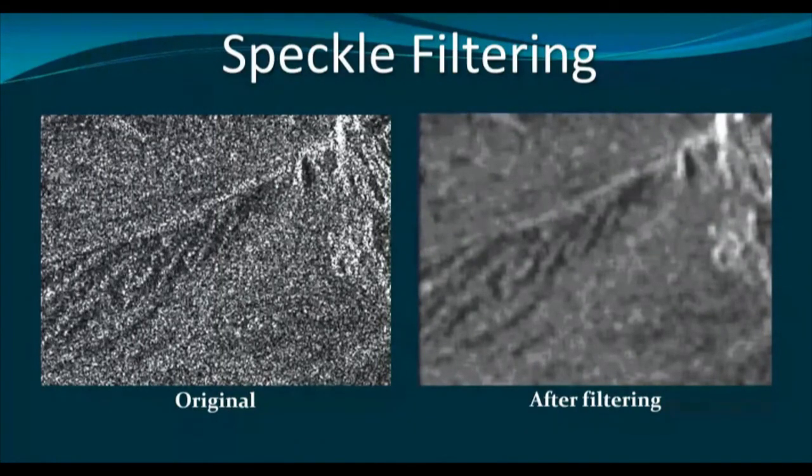And since we reduce the differences in pixel values among neighboring pixels, the image may become blurred, and in view of individual object identification, we may lose some information. But if we look from the overall enhancement or overall appearance of the Earth surface features, then definitely multi-look processing and speckle filtering will give you a better result.